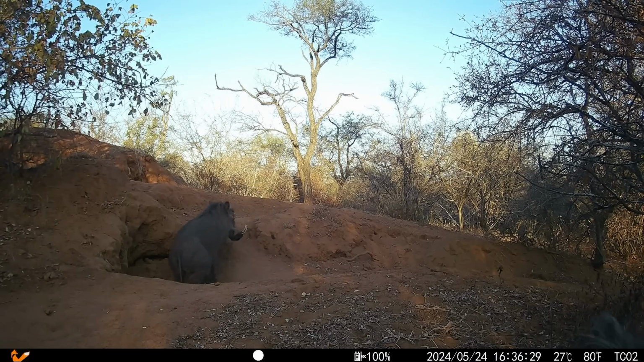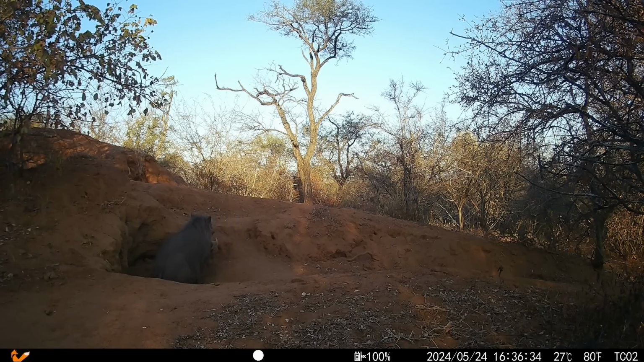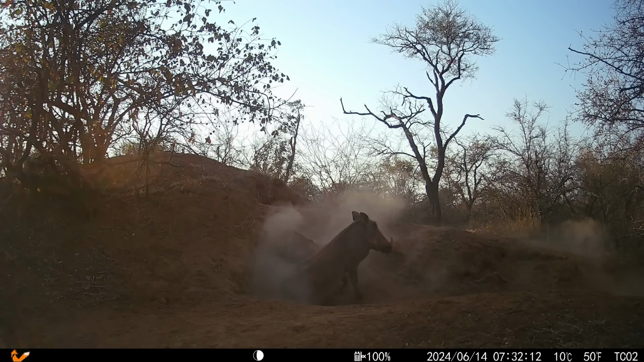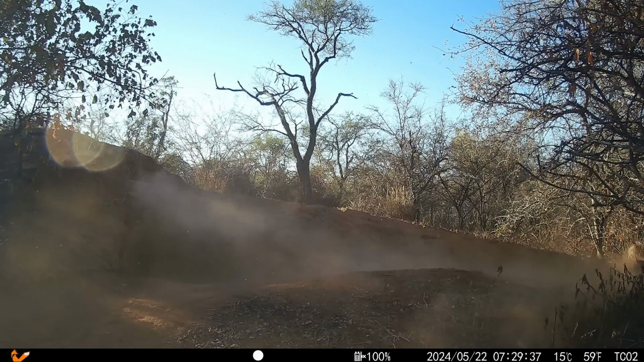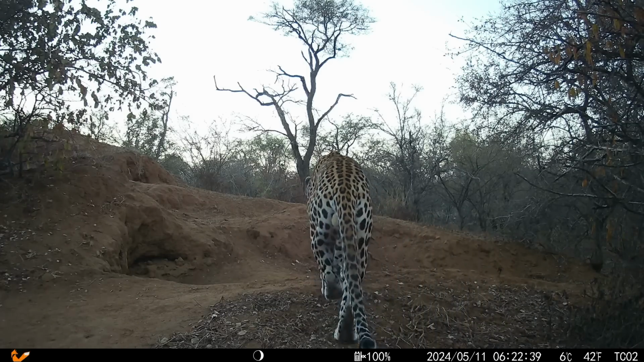Typically, the warthogs would arrive at the burrows late in the afternoon, often reversing in to ensure that their pointy ends faced the hole entrance. And then around sunrise each morning, they would carefully emerge, either leaving slowly and cautiously or dashing out at the speed of light. And it quickly became clear why they did this.